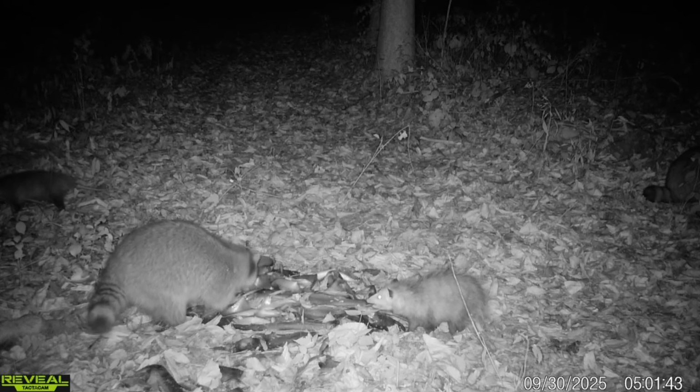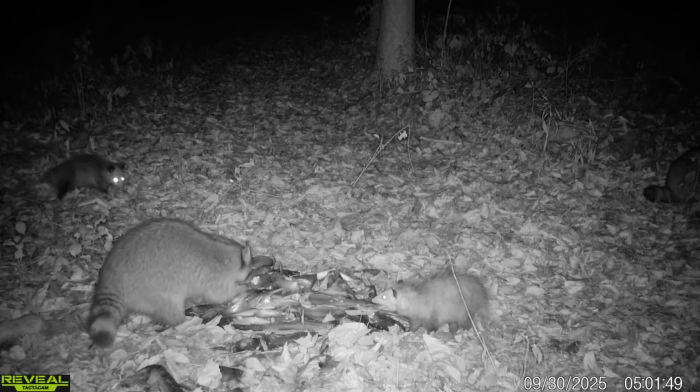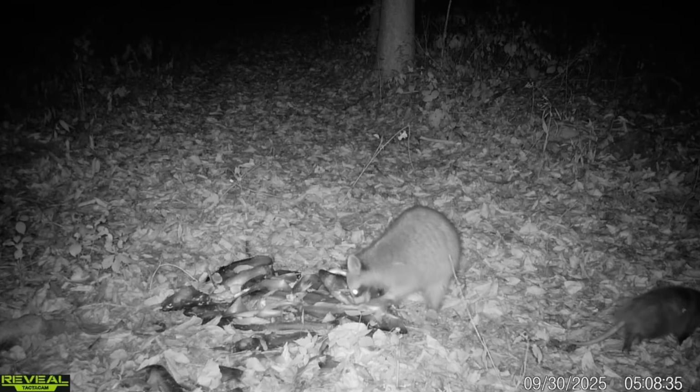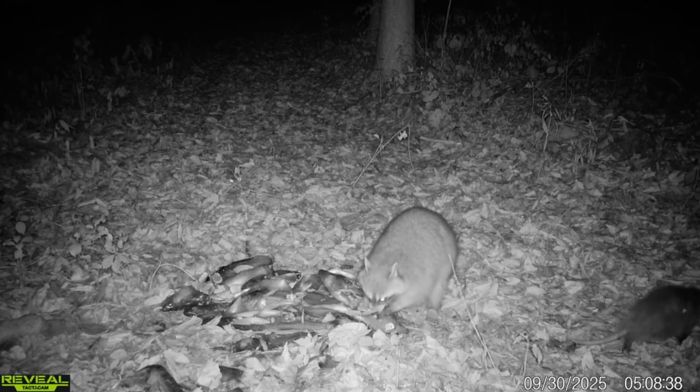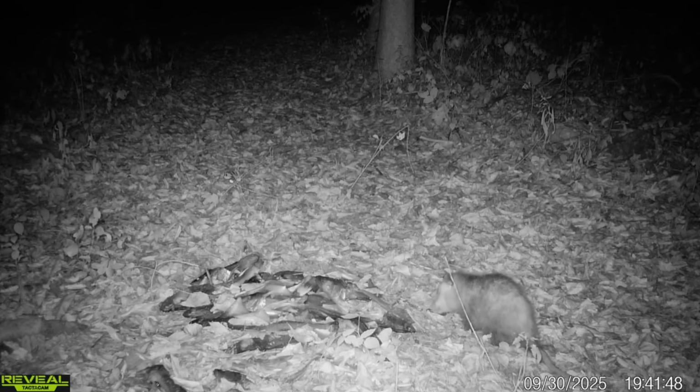Here we got some animals kind of interacting with each other, the possums and the raccoons. You can see the possum, he's not too happy that this big raccoon, he's sitting right on the pile and kind of helping himself. He's taking what he wants. So it's kind of a little bit of a back and forth. You can see right now that possum is kind of standing off to the side, just being careful until the big raccoon kind of makes his way away for a bit, and then he helps himself.